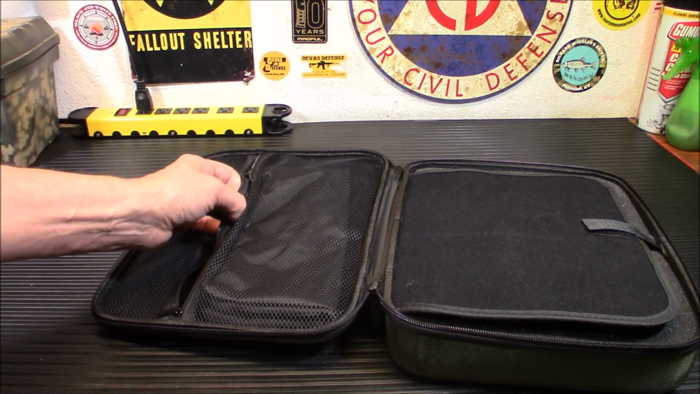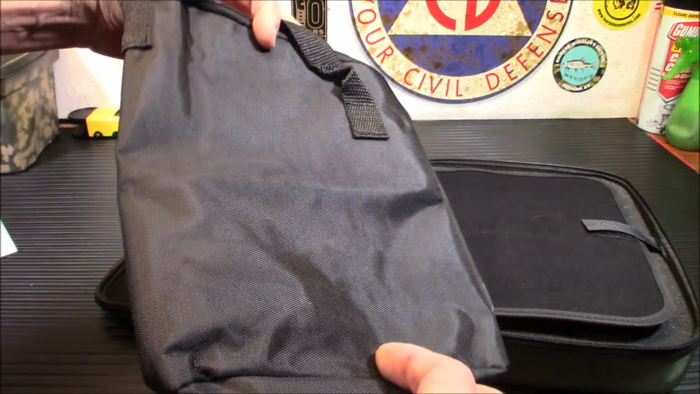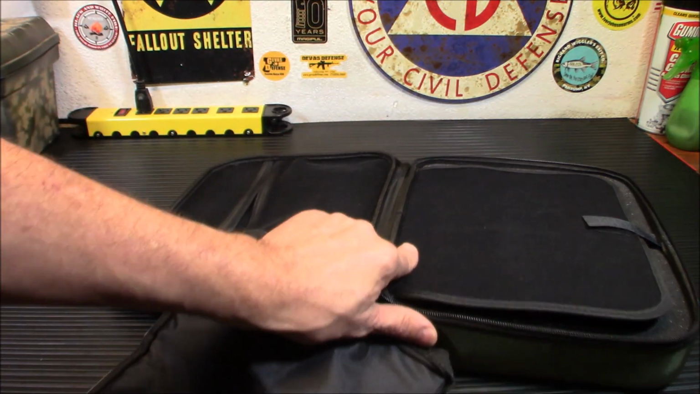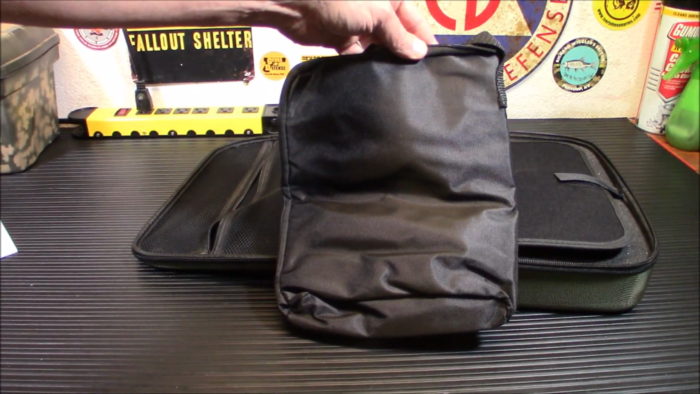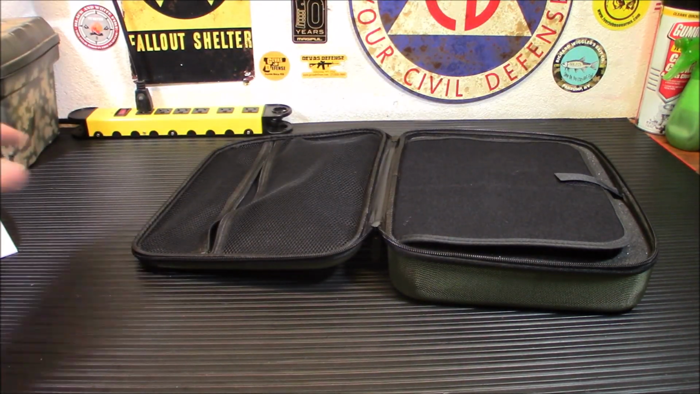So if you don't want to carry this big hard case around, you've got this nice little soft case. And these will fit into most generally sized binoculars cases as well. That's an awfully big case for this unit, but nice to have it.